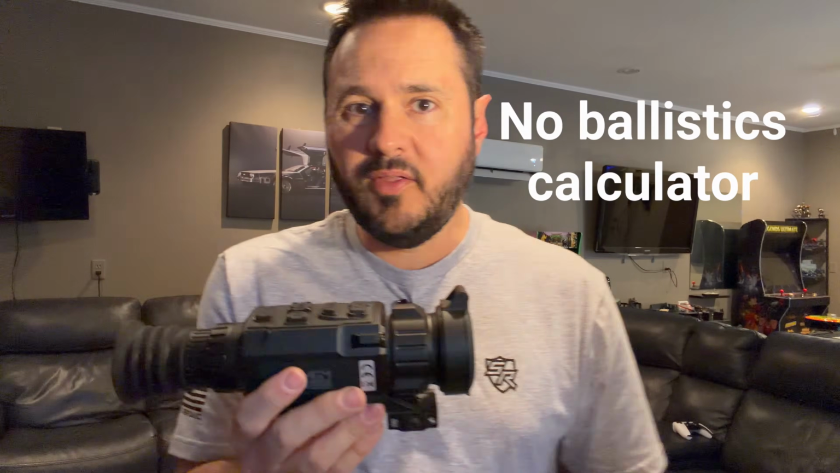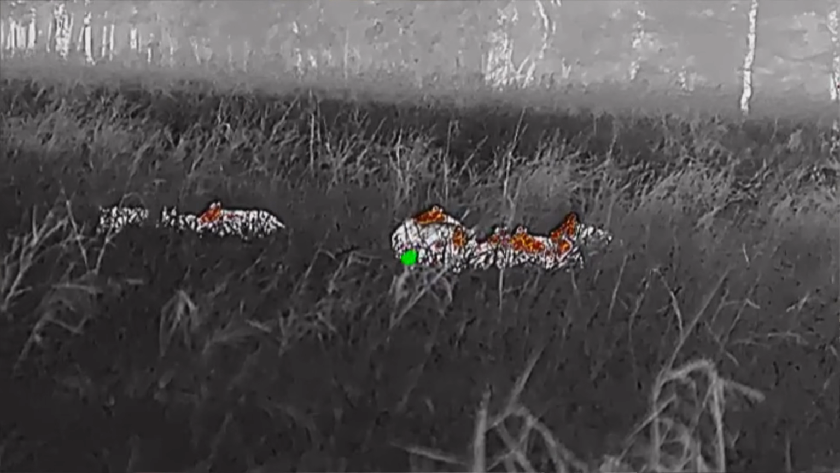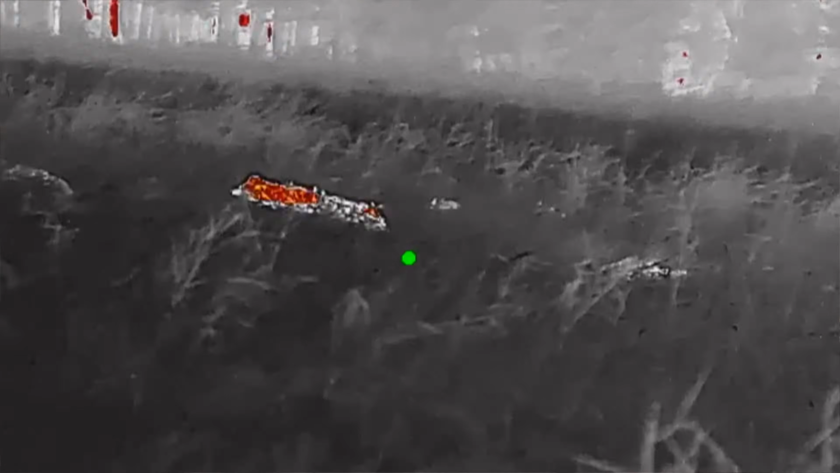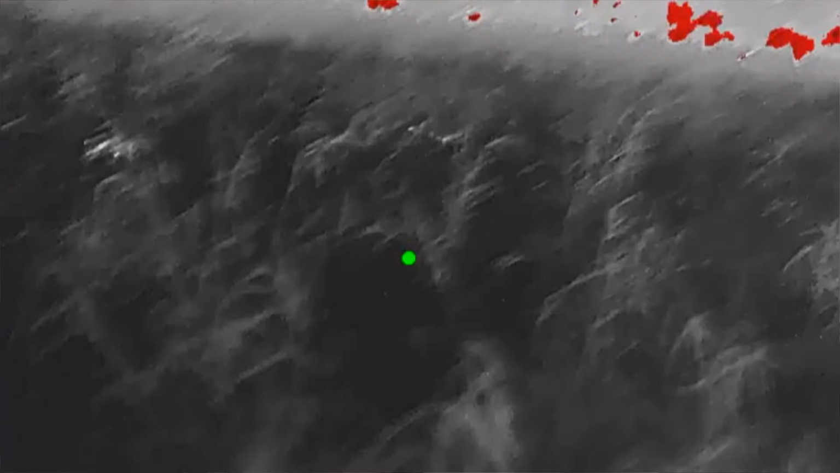One of the things the V2s don't have is a ballistics calculator. That's not the end of the world. Most of my shots are going to be inside 100 yards anyways. If it's more than 100, I'm just going to get closer to it. It means the hog's a little too far away. I want to get closer and make sure I hit it. So I haven't been too worried about the ballistics calculator.